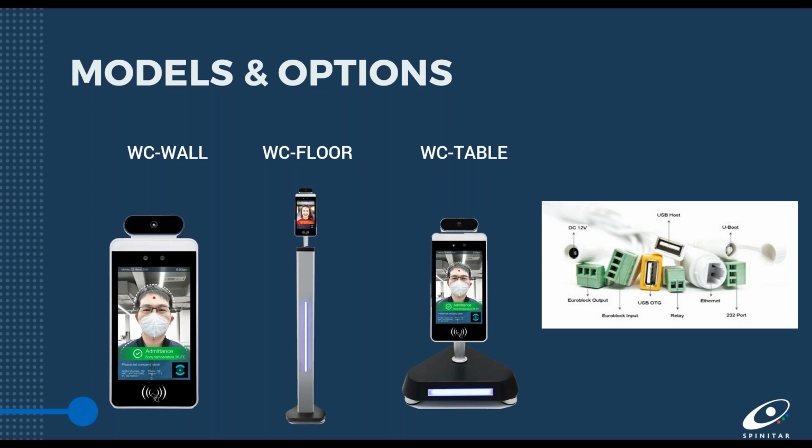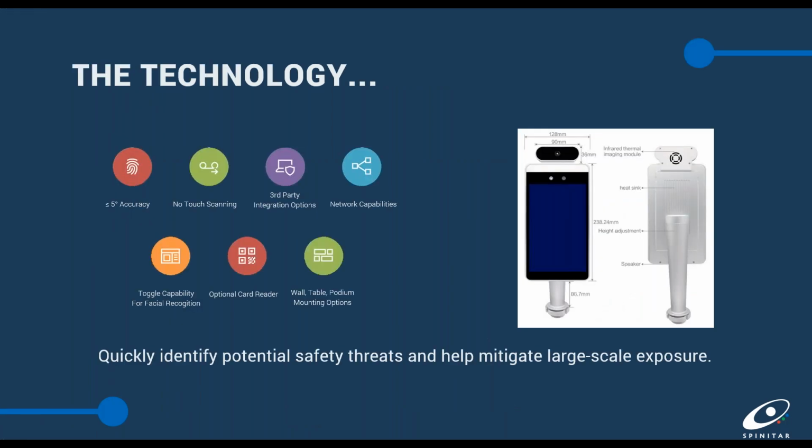There's also two different USB connections. One is a host A, and the other one's an OTG for other various devices and peripheral setup. There's also a contact closure relay connection and RS-232 connection for more advanced configurations and integrations if you choose to use the product as such. Something to just keep in mind is this product can be very simple and user-friendly out of the box, or as advanced as you may want to integrate it on day one or down the road.